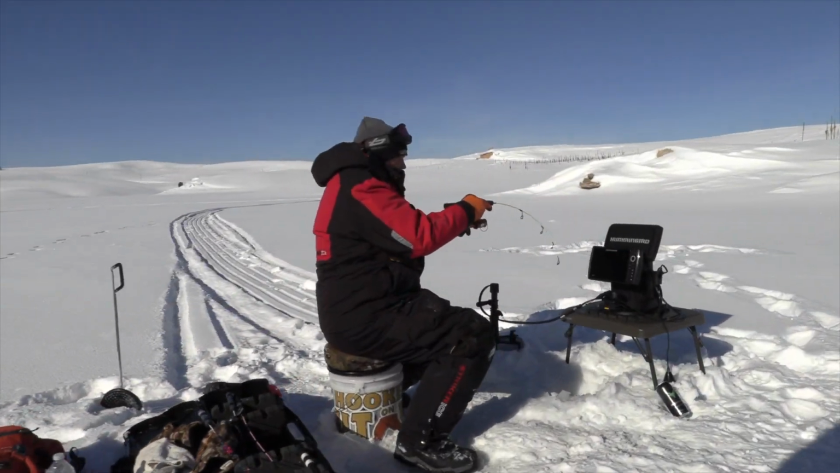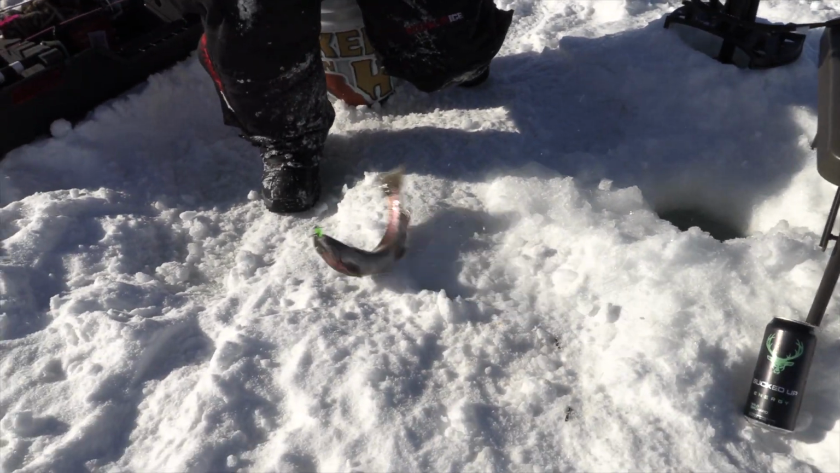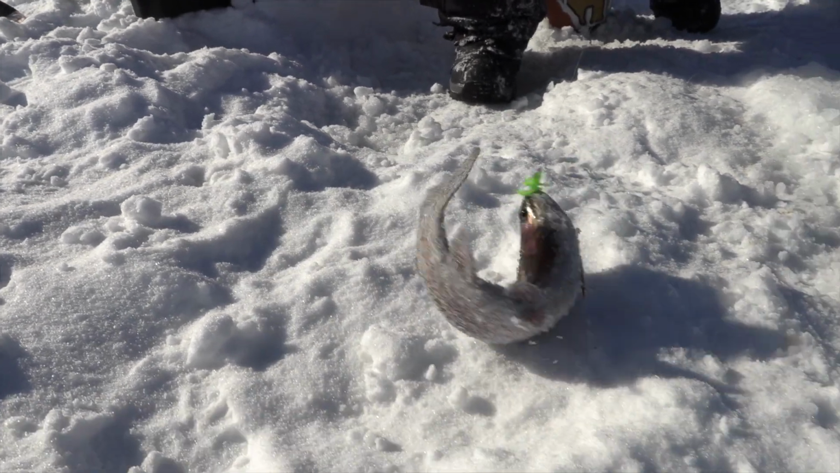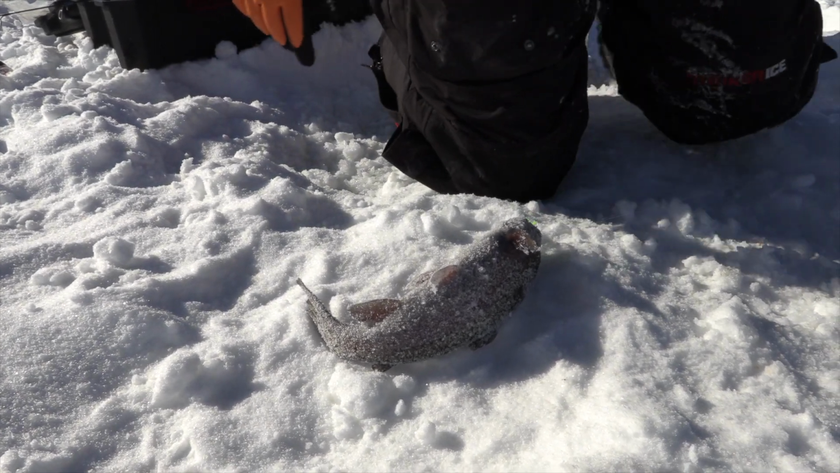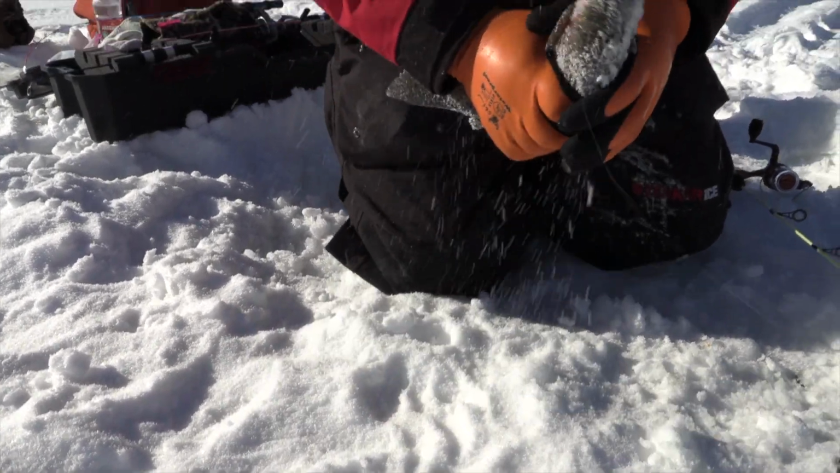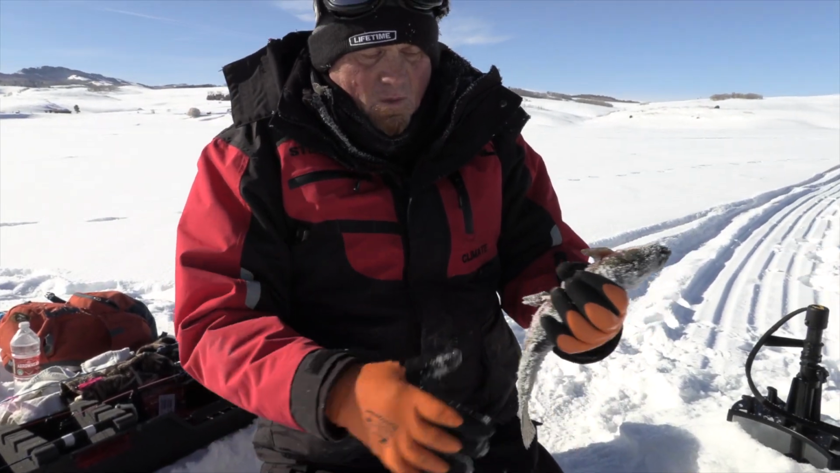Here we go. Got another fish coming in. Look at this, another beautiful little rainbow. That is a great little guy right there. Awesome, man. That guy came in just like we talked about. He shot in from the side and absolutely went after this little spaz bait. So the fish on the bottom, they're done for this window.